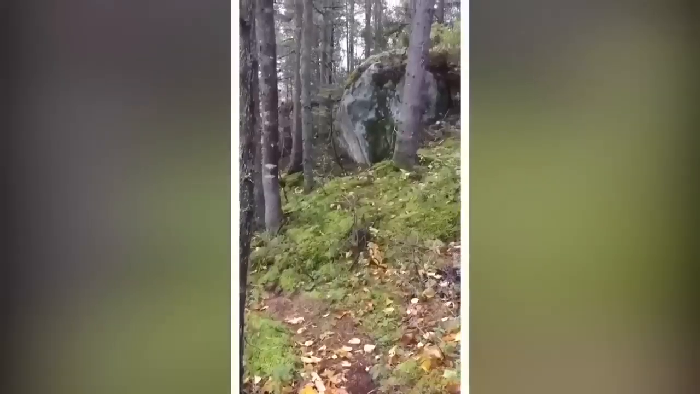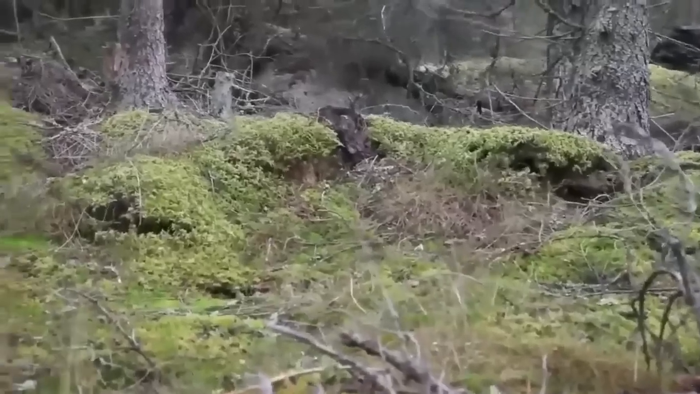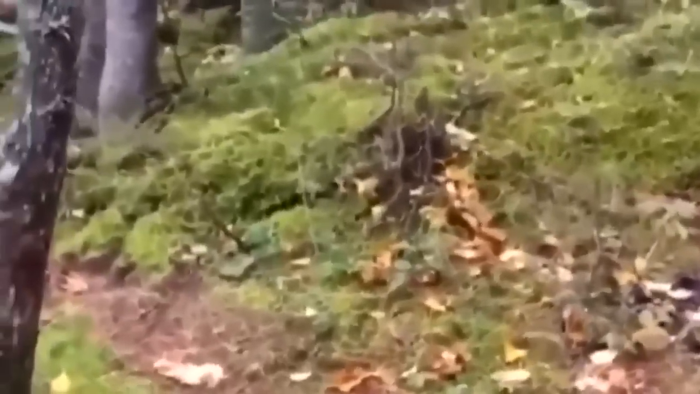It can be pretty scary if you don't know what's going on. You might think the earth is going to swallow you up. It's definitely one of the craziest things ever caught on trail camera.